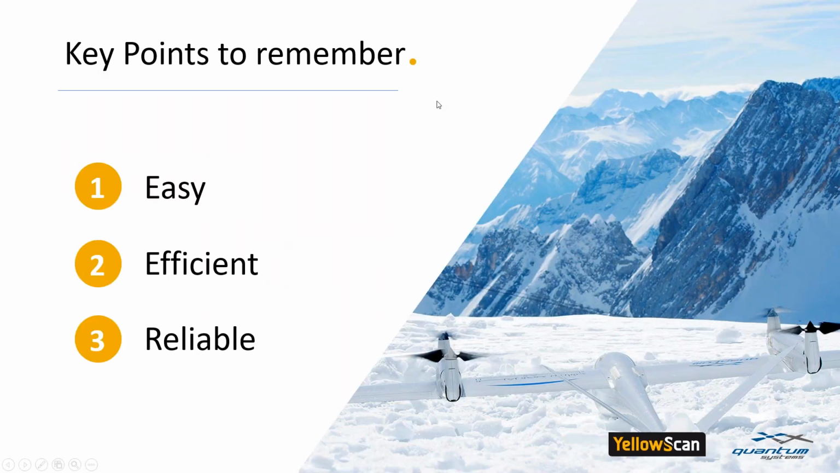3 key points to remember from this presentation. First of all, thank you for coming. And we want to emphasize that it's easy to use, it's efficient, and of course, reliable. So please do not hesitate to ask any questions, and we'll be happy to answer you guys.